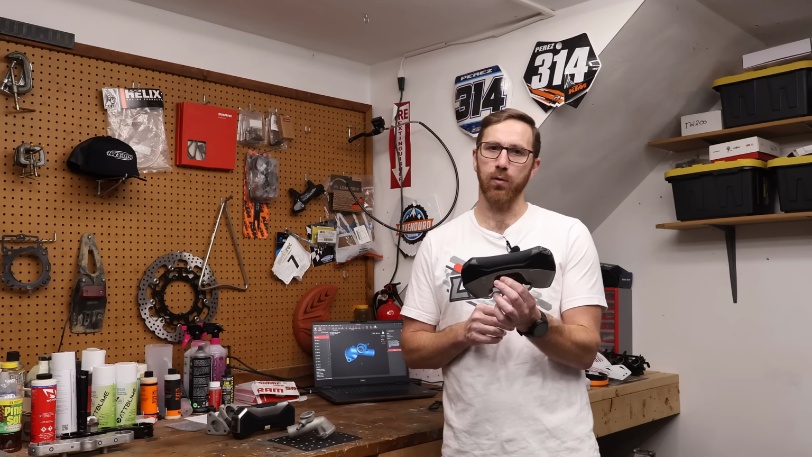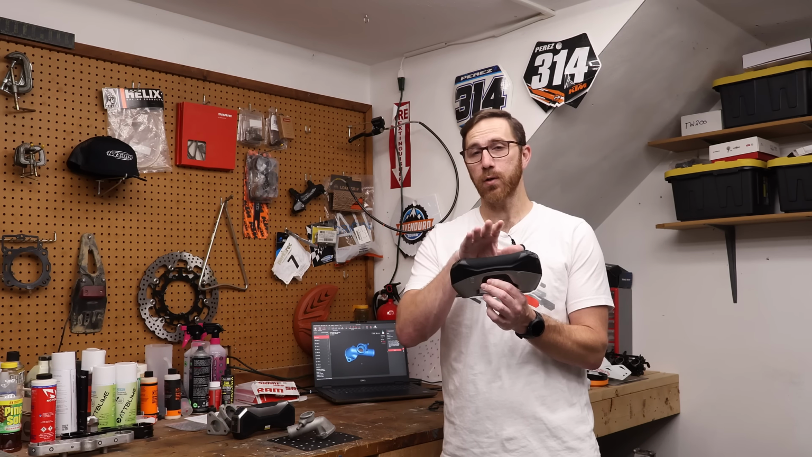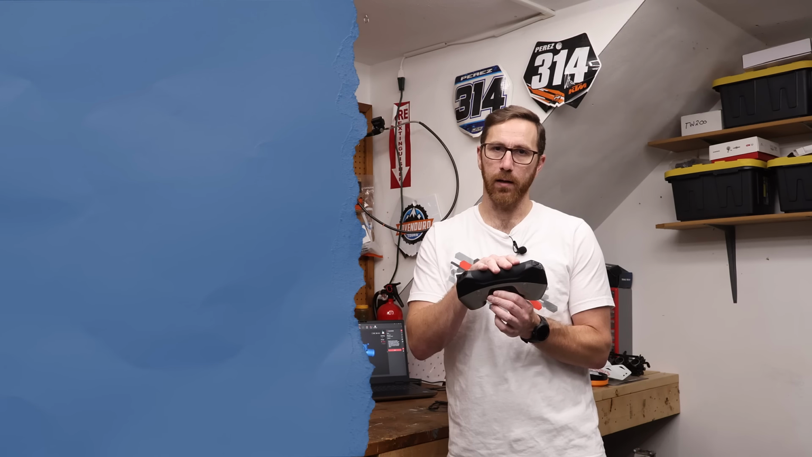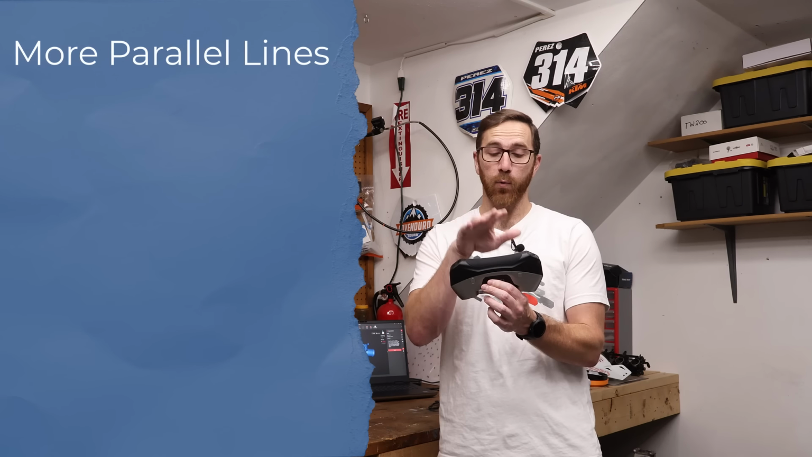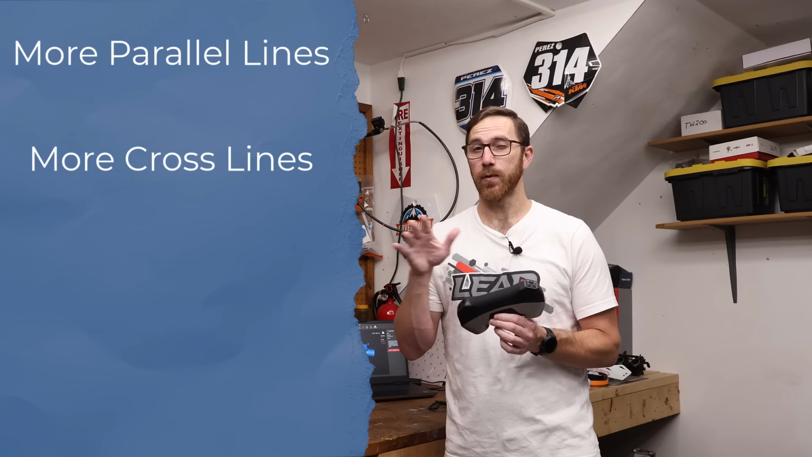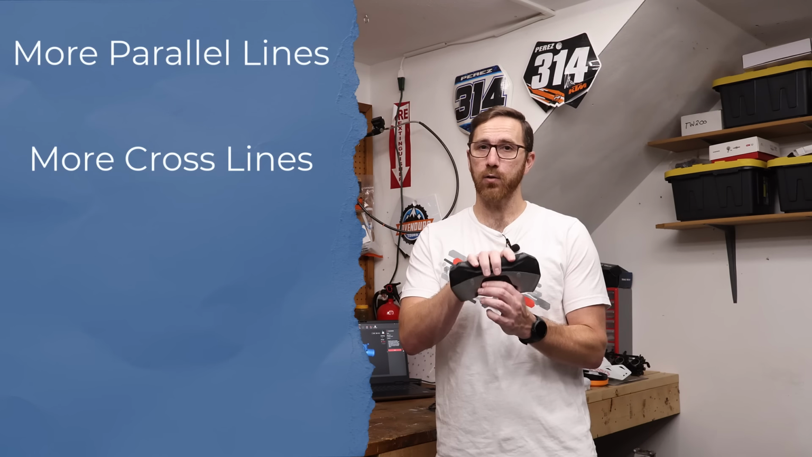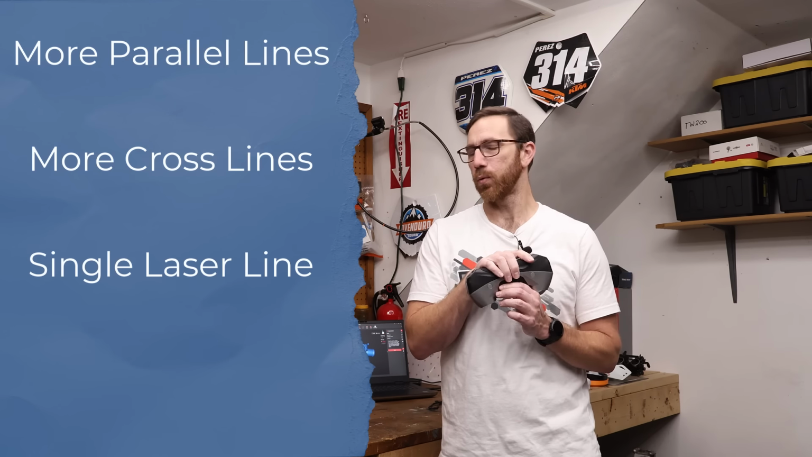So in addition to having parallel lines and cross laser lines, the MetroY that we have here and the Pro both have more parallel lines. So 15 instead of 7 in the Metro X. They both have more cross laser lines, 30 in the MetroY and 34 in the MetroY Pro versus 14 in the Metro X. And both the MetroY and MetroY Pro have a single laser line, and that's probably the most important thing.